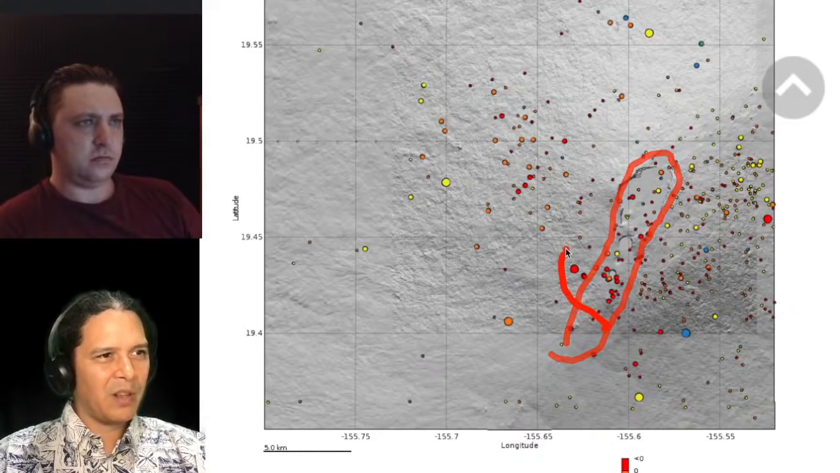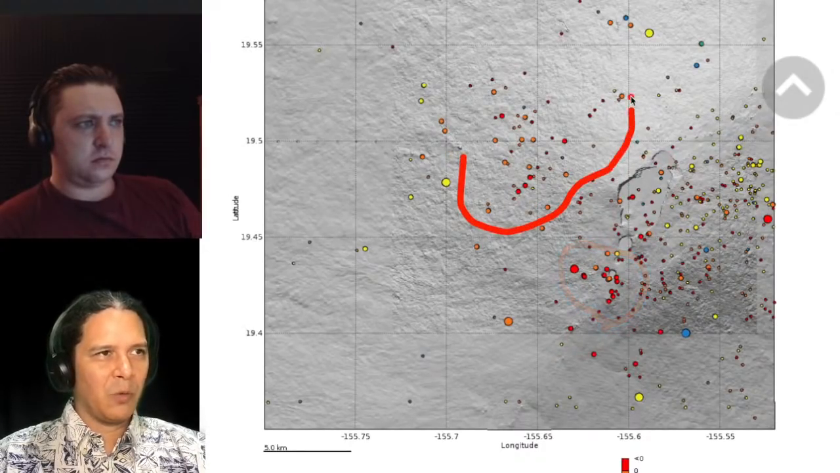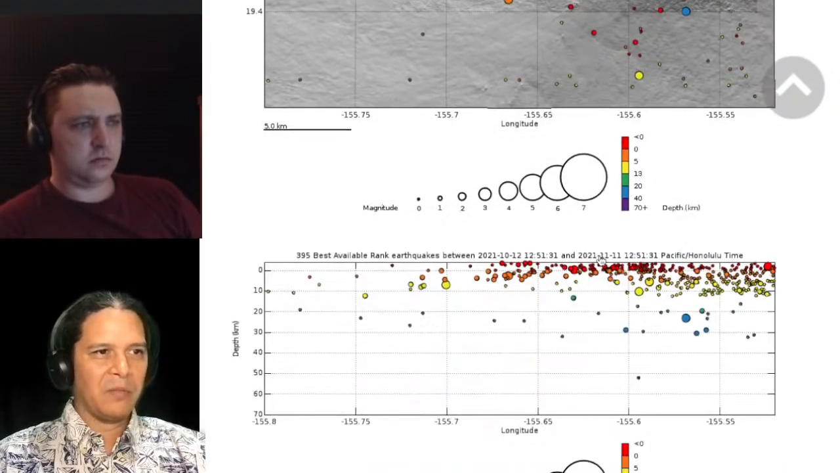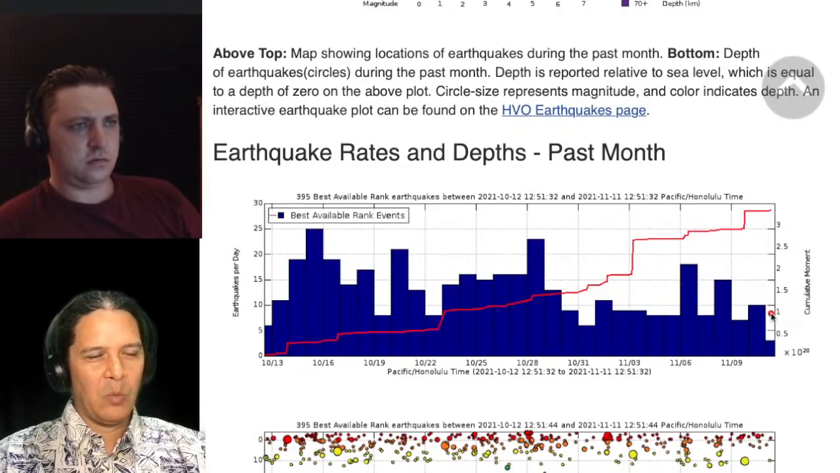You know, a little bit of a cluster more so under here. And you see this more broader cluster to the northwest at the edge of the storage area as well, but nothing really intense. We've seen the maps before where we couldn't even make out anything below here, it was all just covered in ink. So really not a whole lot to see there. You can see the rates and depths of the past month here. Very low per day counts.